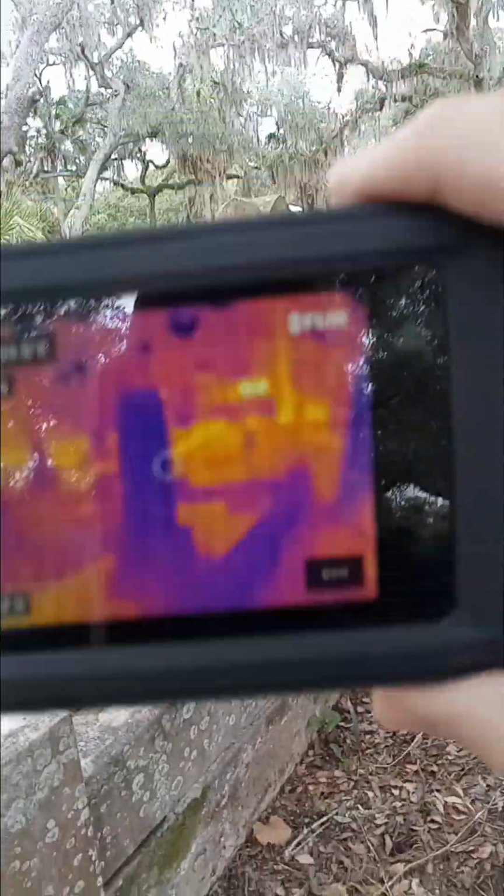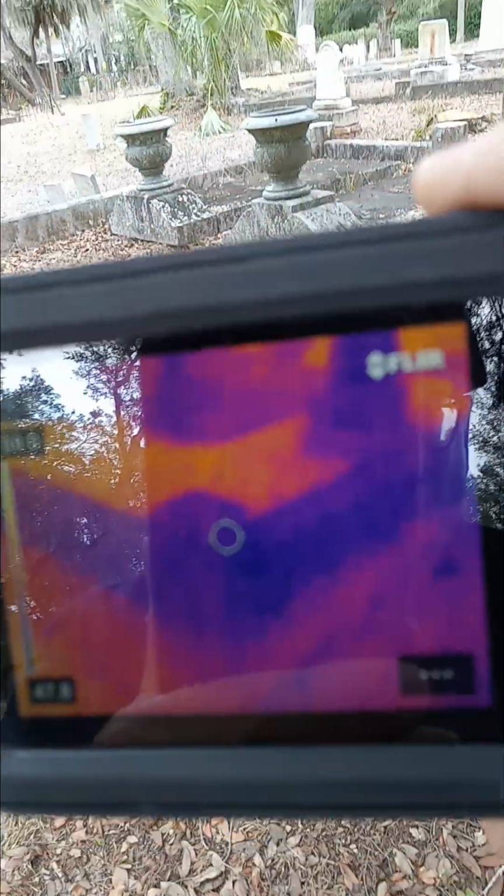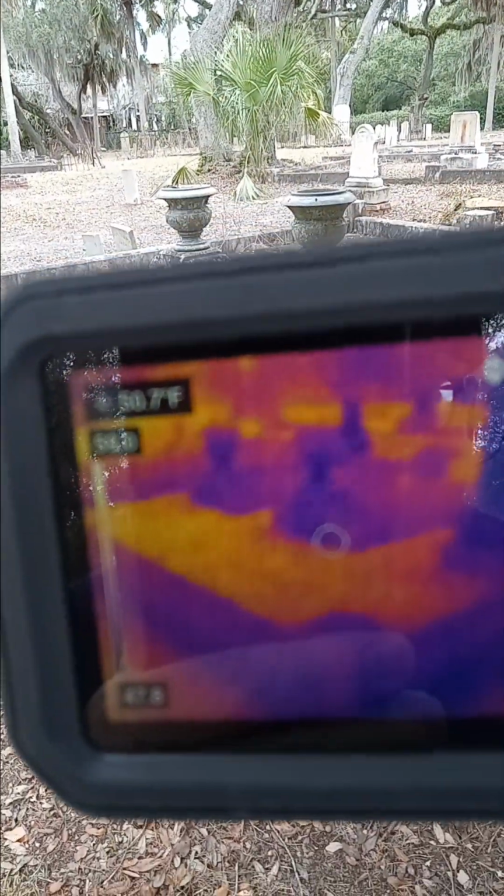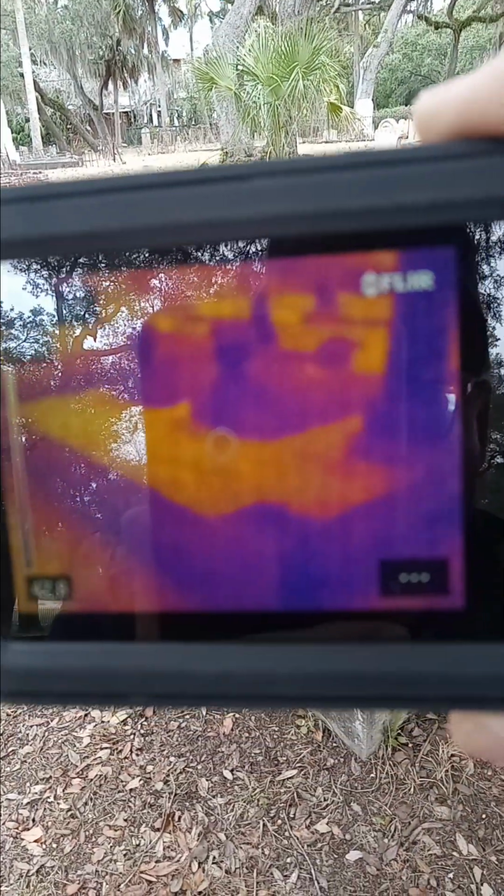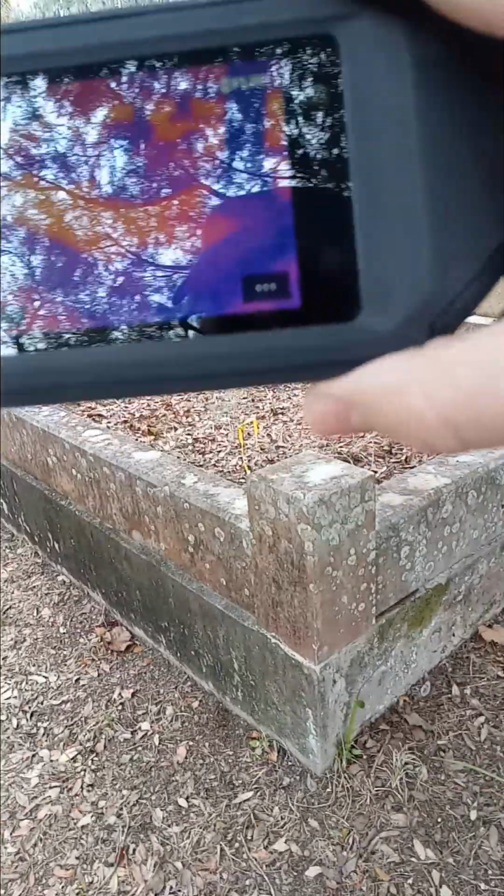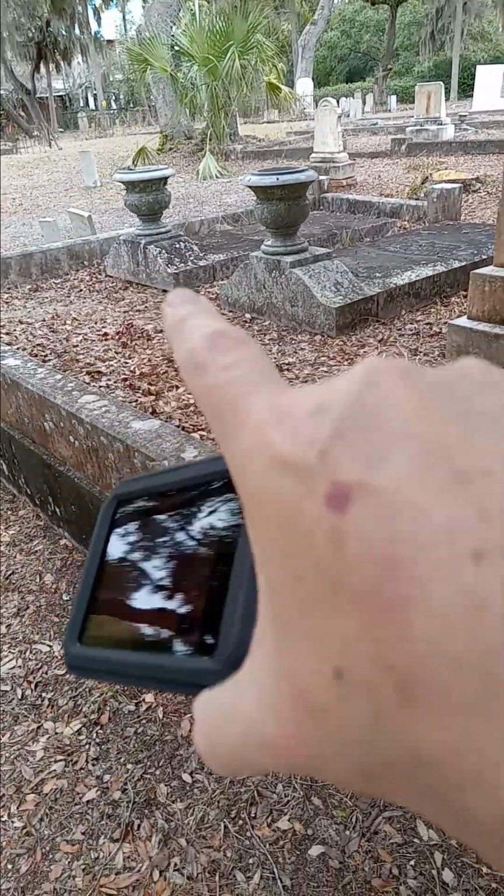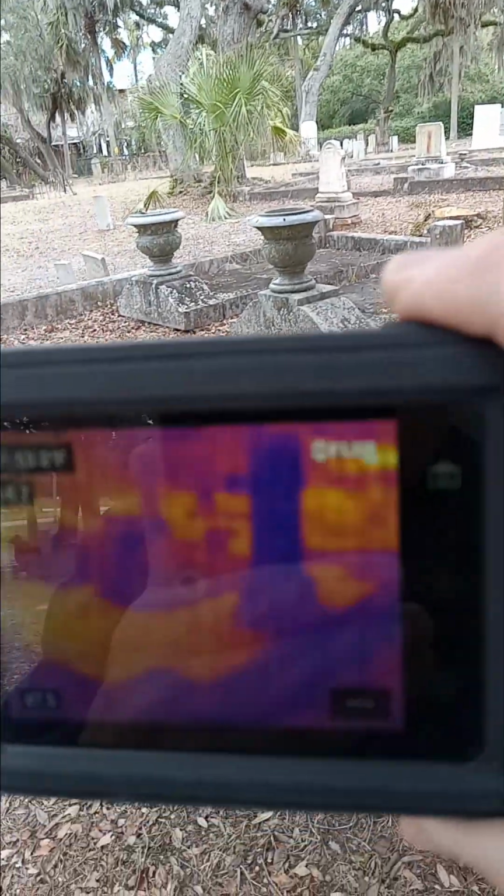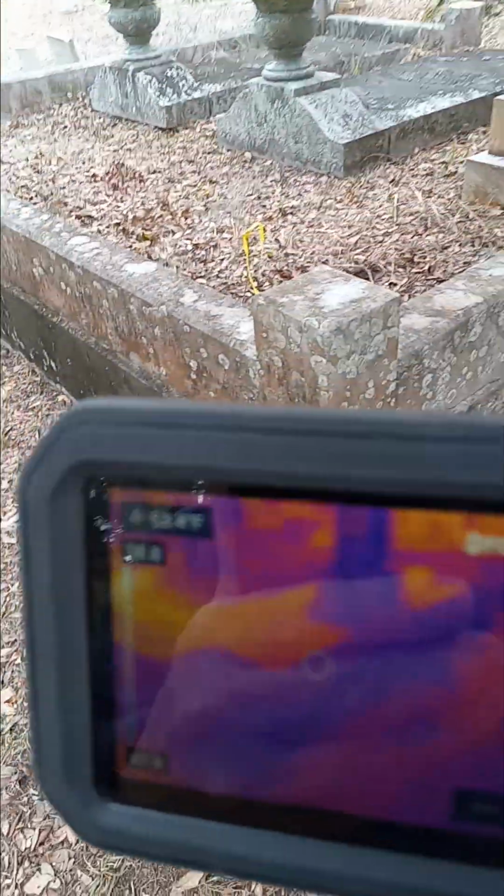But here we are, and I'm going to show you a thermal image. We started right back on this corner here, so I'll give you thermal images from here. If there was any air coming up, you would see it. That's what you're seeing, the back of those two, and then the one here. So there's three of them all together. One is similar to an obelisk, but not quite. No, I don't see any warm air coming up here at all.